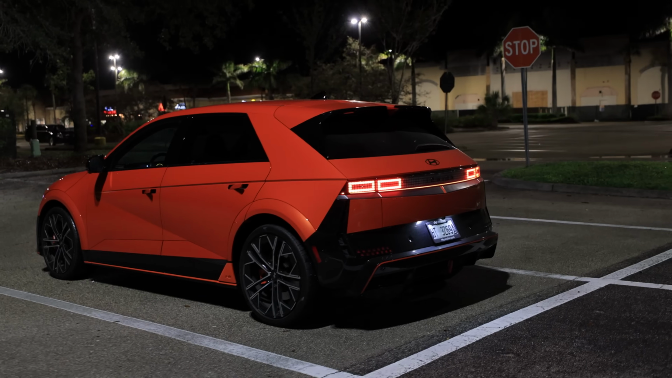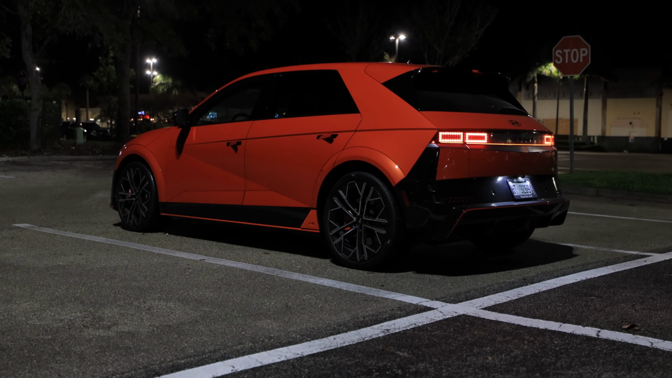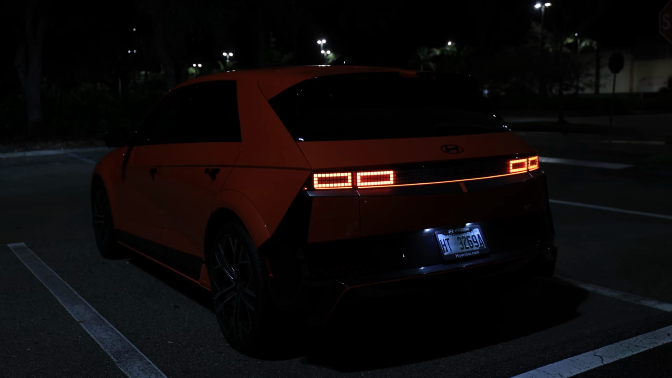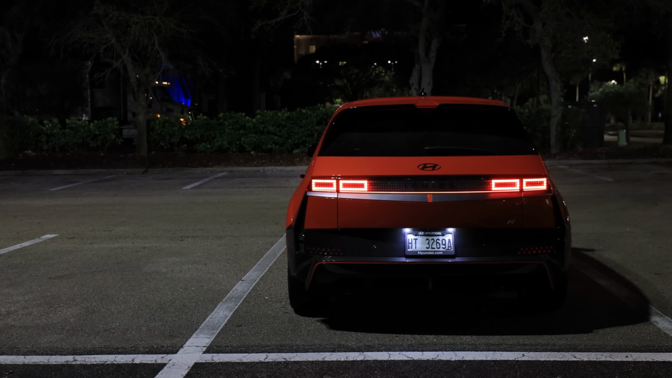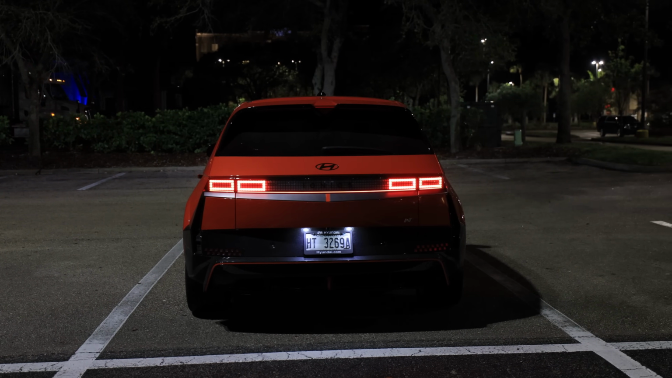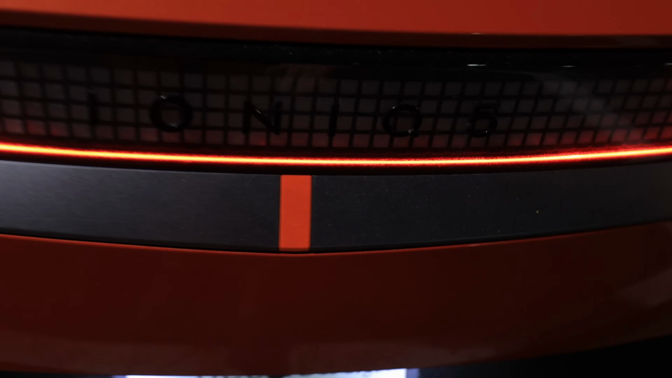Coming to the back, more pixelized taillights. That's nothing new for the Ioniq 5. You got kind of a light bar that goes around the bottom of it. And you got the N badge right there too. Looks great, looks fantastic. No exhaust tips, obviously, because this is fully battery electric. The handle to get into the hatch is really low though. That might not be a problem for shorter people.